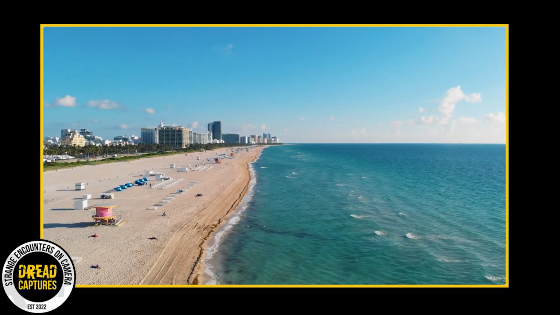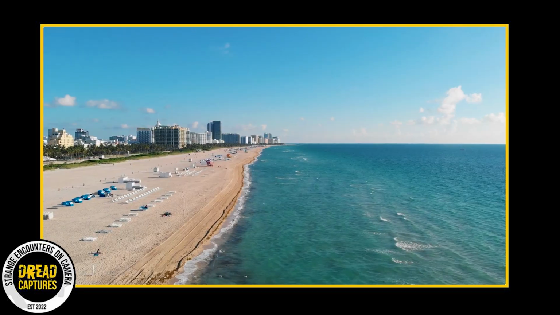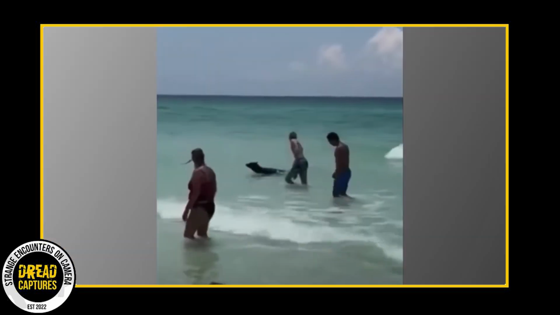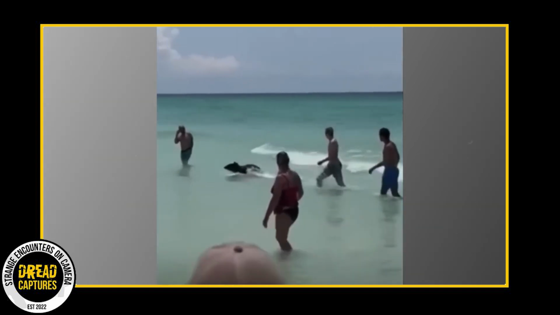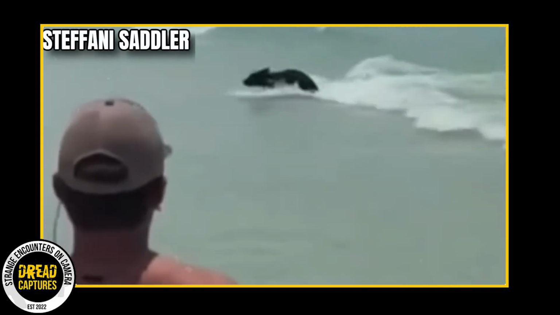Now, let's take a journey down to the Sunshine State, Florida, focusing on the Panhandle where Panama City Beach lays its sand. As you can see here, we have a black bear. Yes, you heard it correctly, a black bear sharing the surf with the humans.